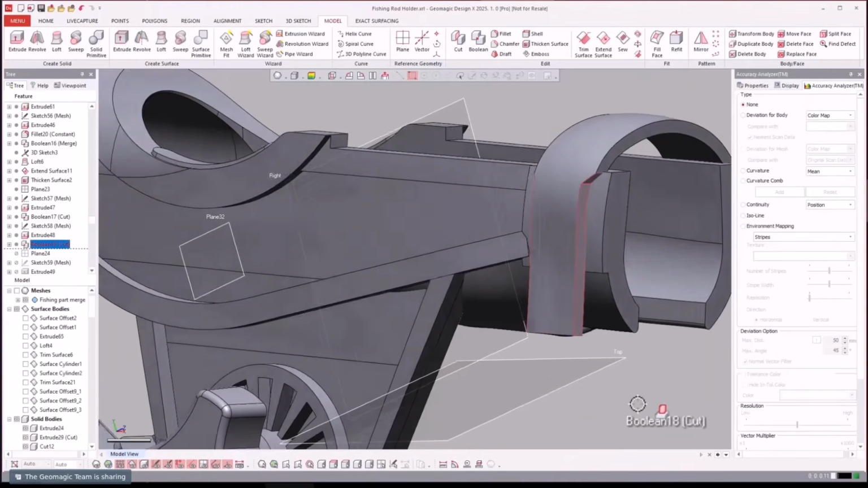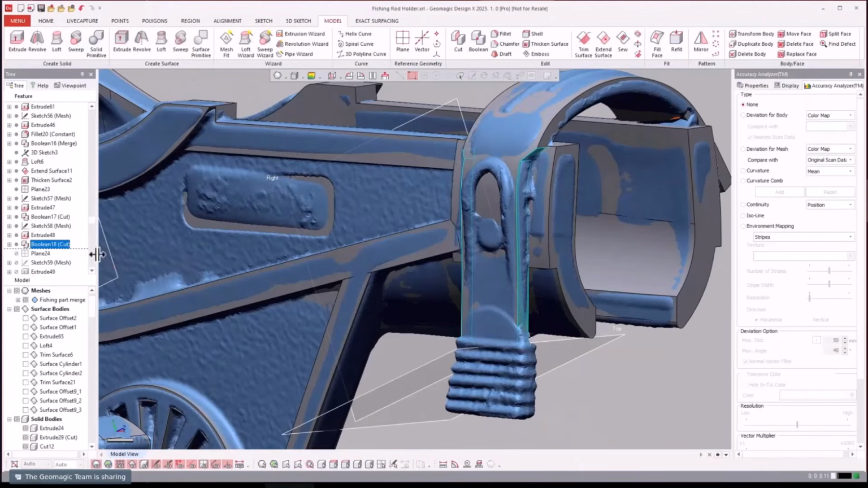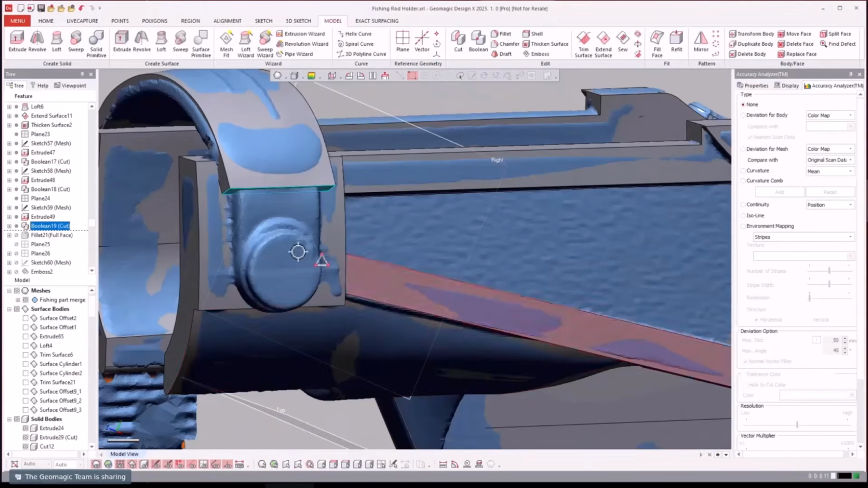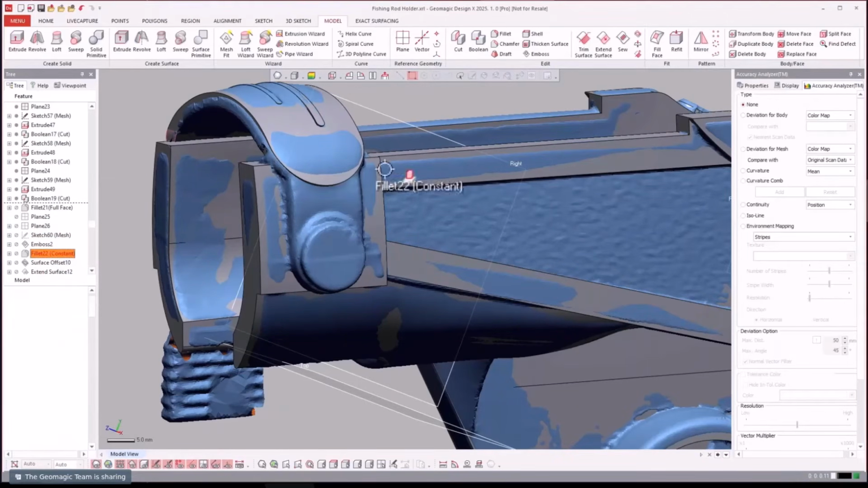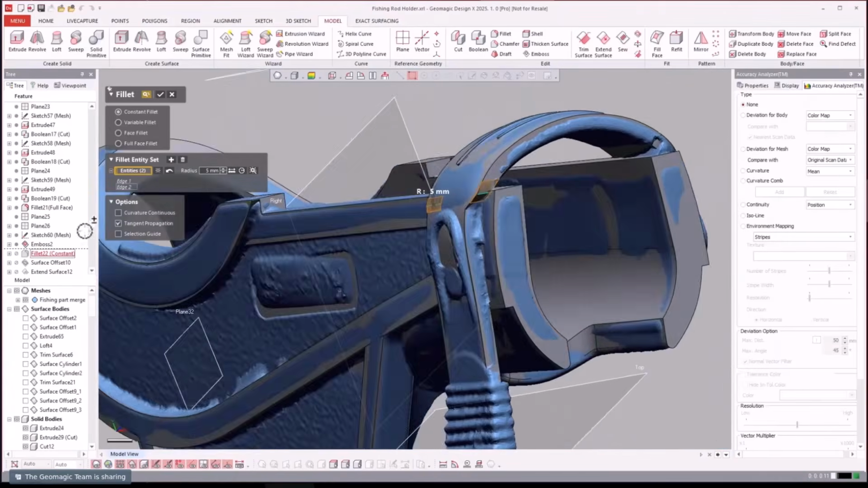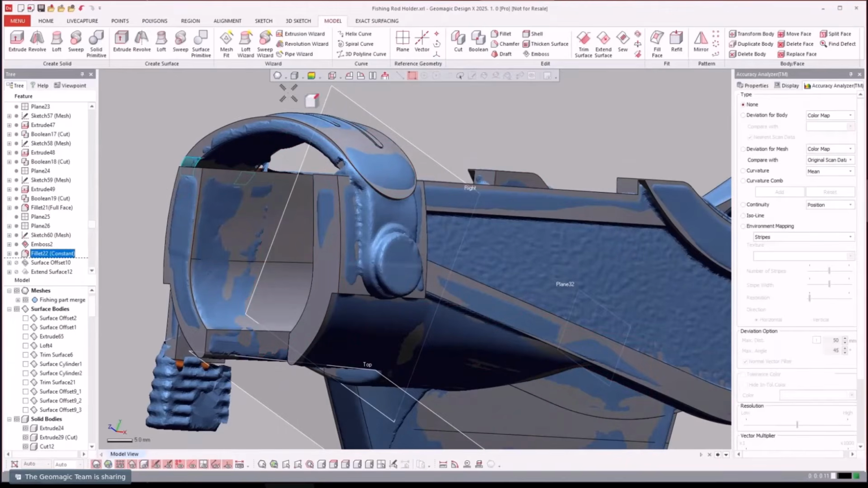We cut away. We'll just turn the mesh on so we can see there. We cut away. Rotate to the other side here. We cut that away. We're going to model that separate. Go ahead and apply fillets to that. Constant fillets there. That was on the other side. I wanted to see this side.